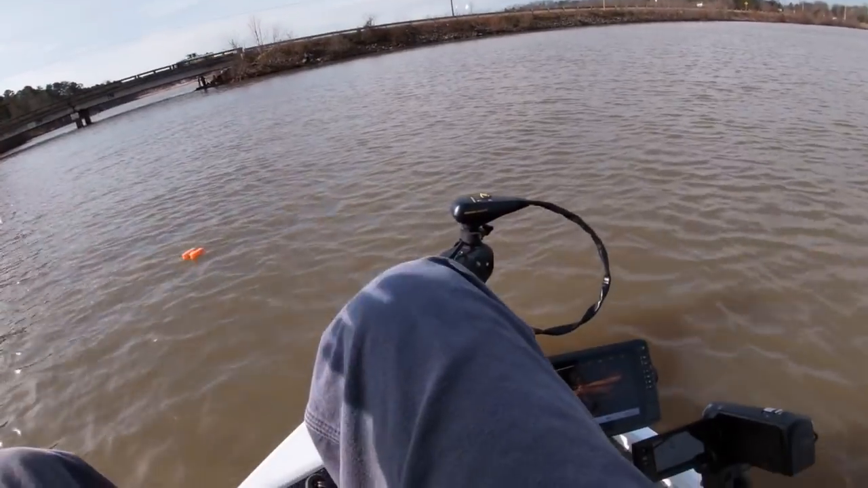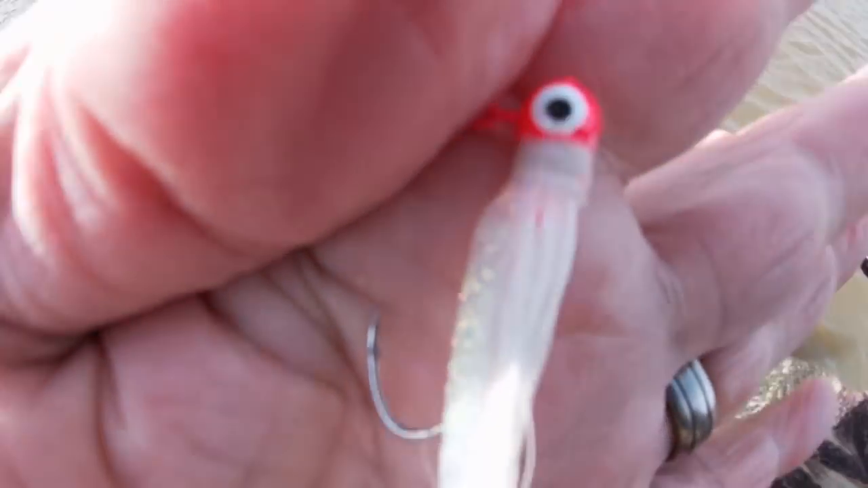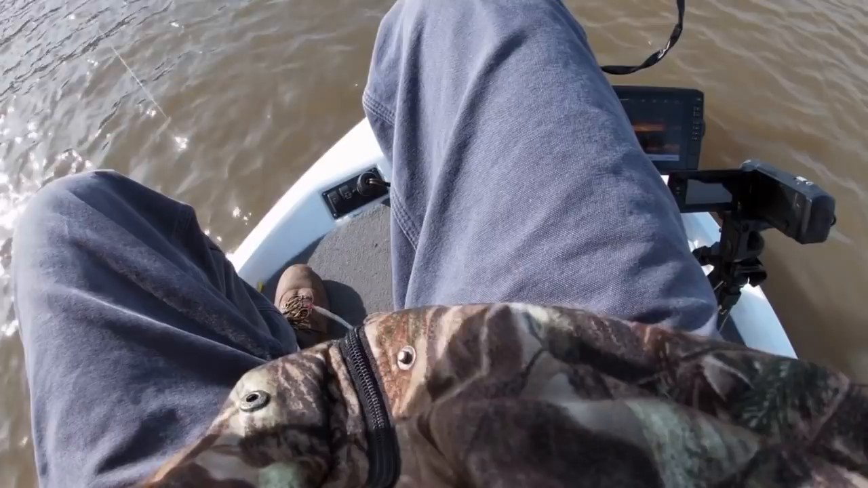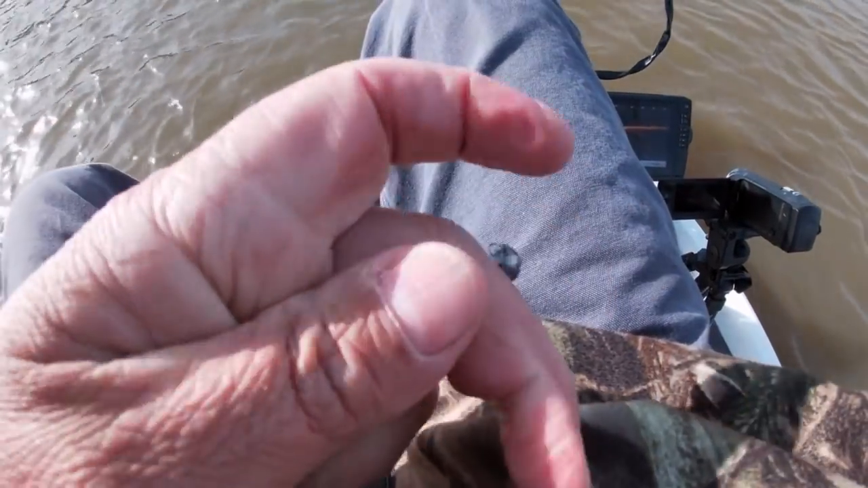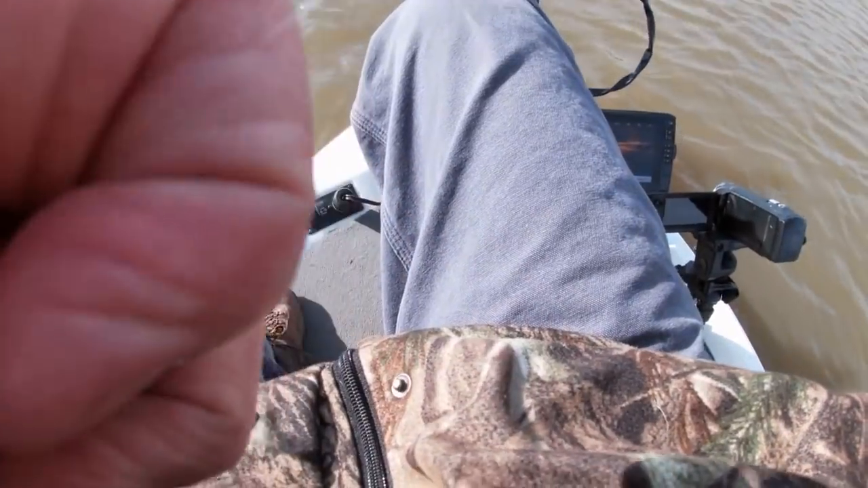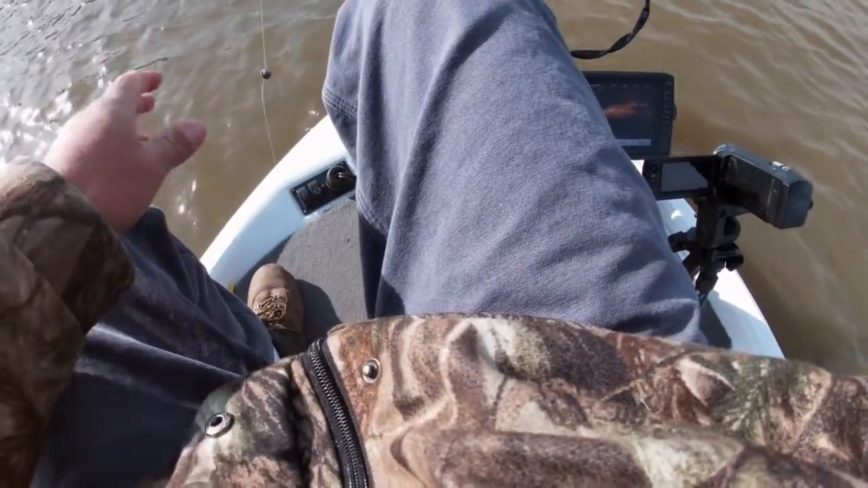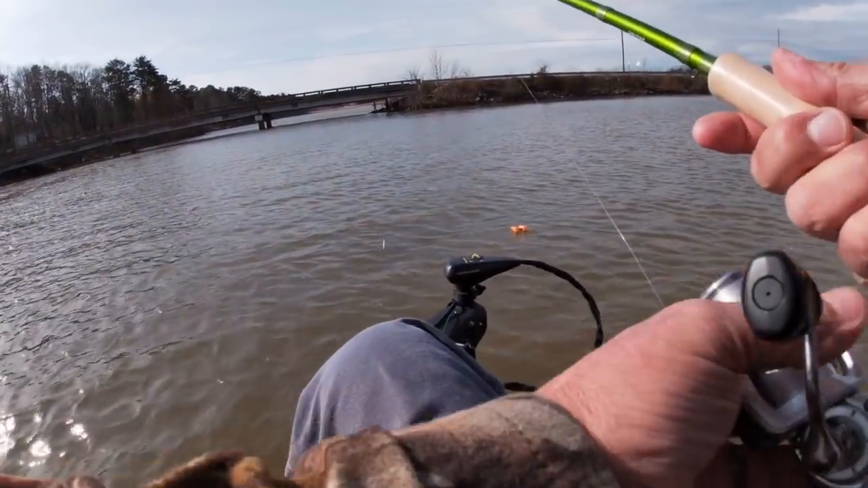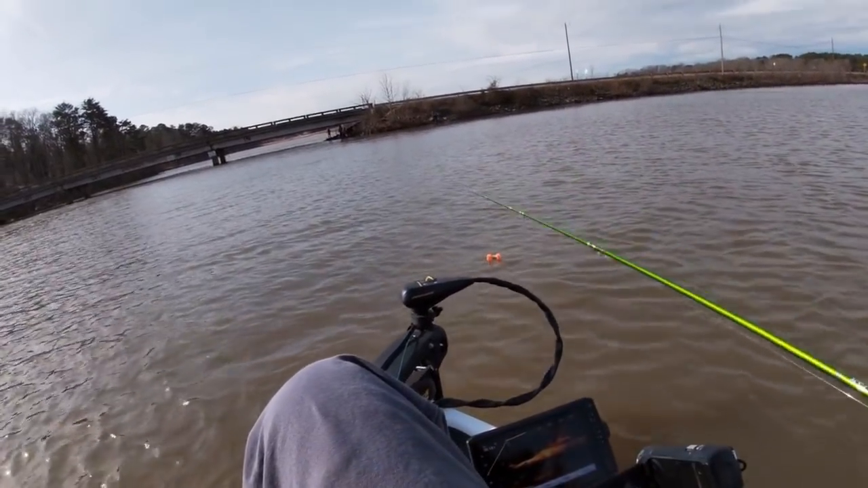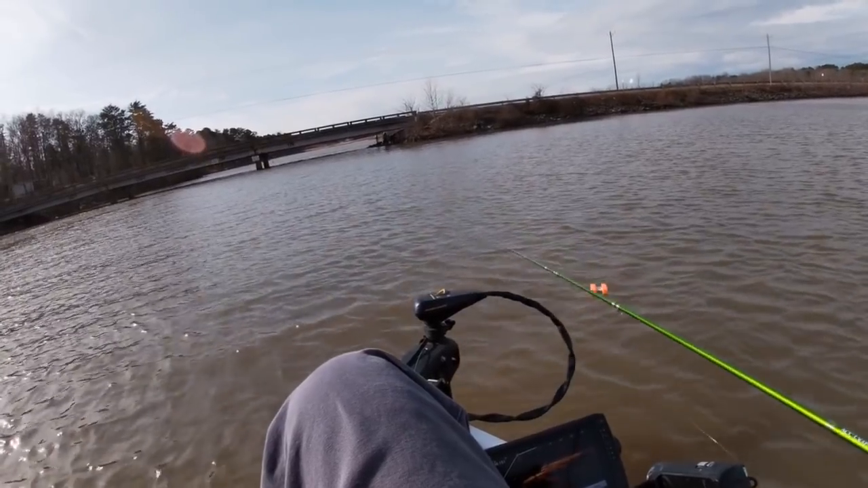Here's our rig, guys. We've got this 32nd pink head, and I went ahead and put us a split shot. That split shot's a little bigger than I like, but split shot's a little hard to find right now. So you see our buoy marker here. It's sitting right on the drop off, and we've caught 2 crappie right on the edge of the drop off.